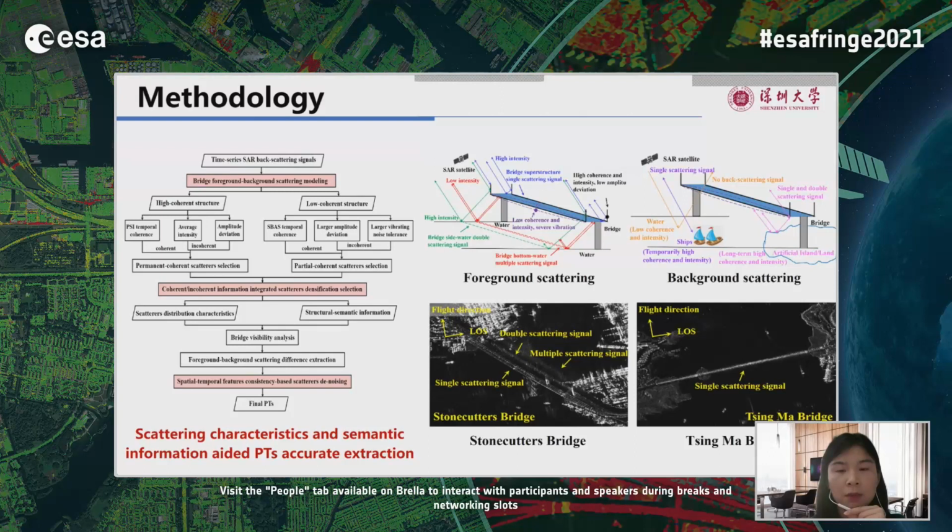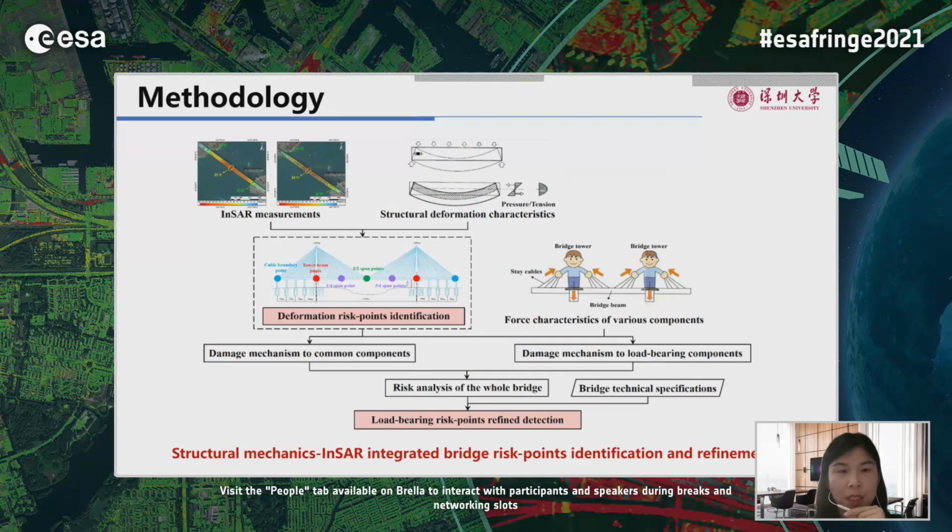The closer the angle between the bridge direction and the SAR line of sight direction is to 90 degrees, the more likely multiple scattering signals will be generated. Therefore, the single scattering signals will intuitively indicate the deformation of the bridge structure, as this kind of signals will be observed in any observation geometries.